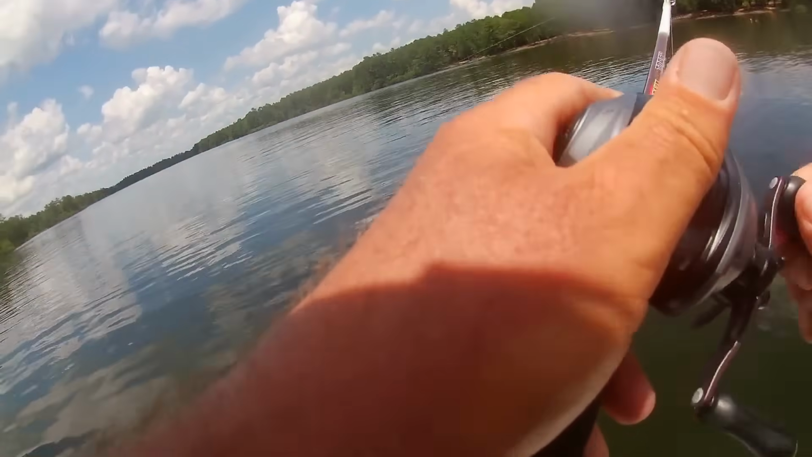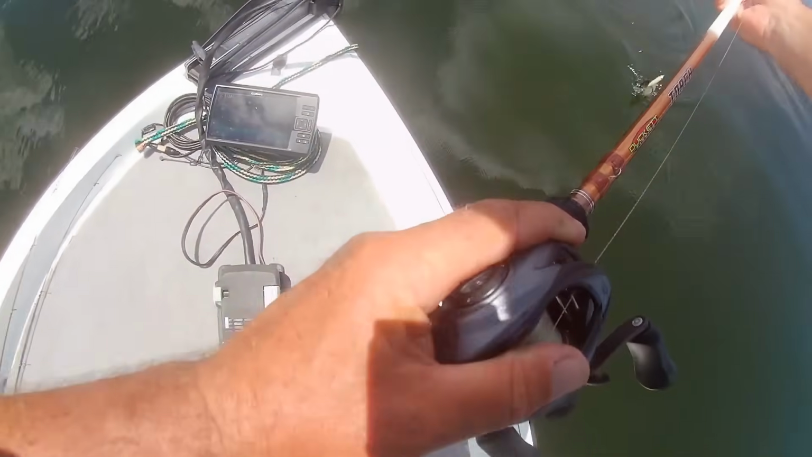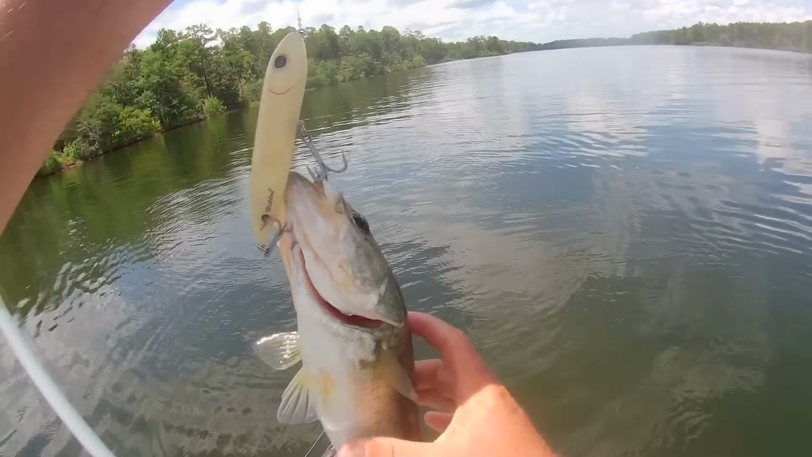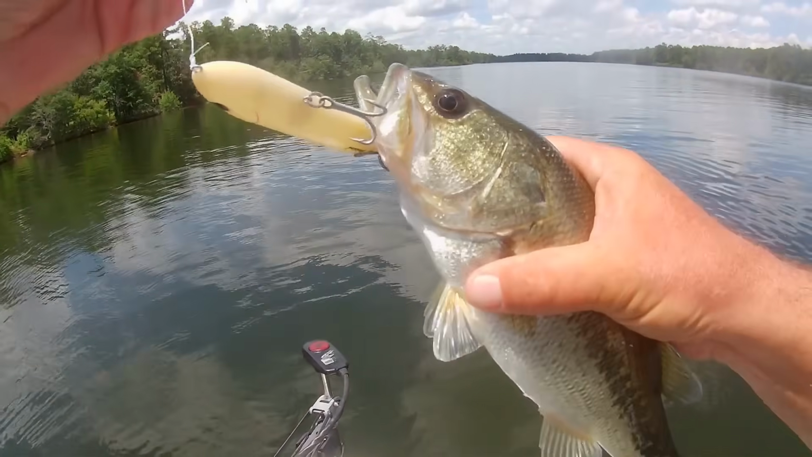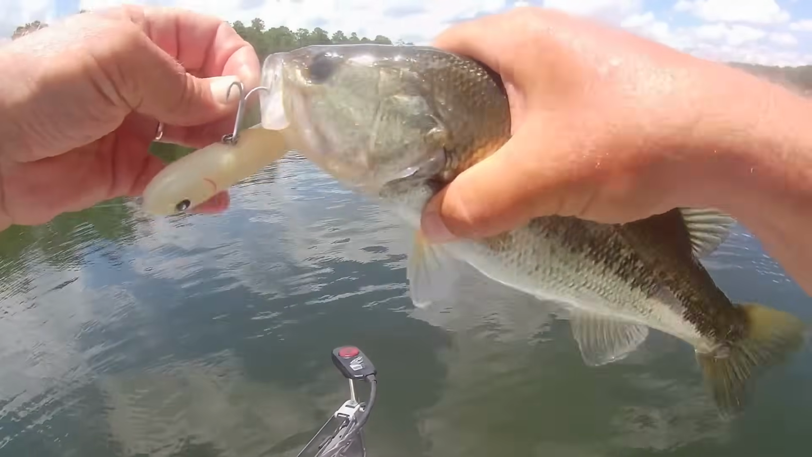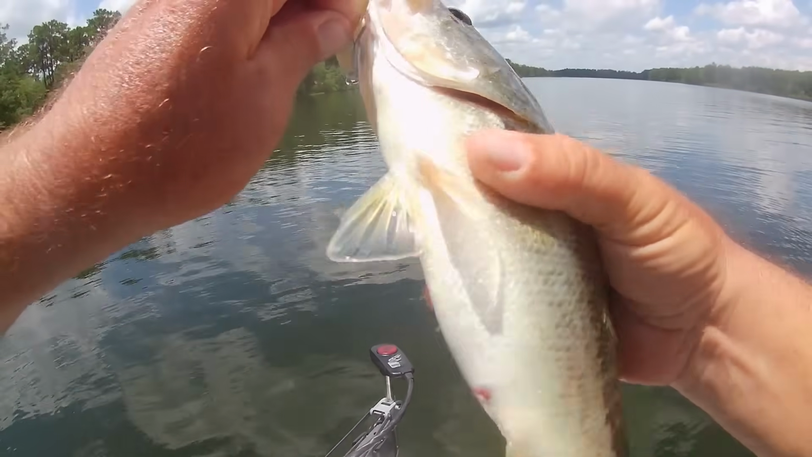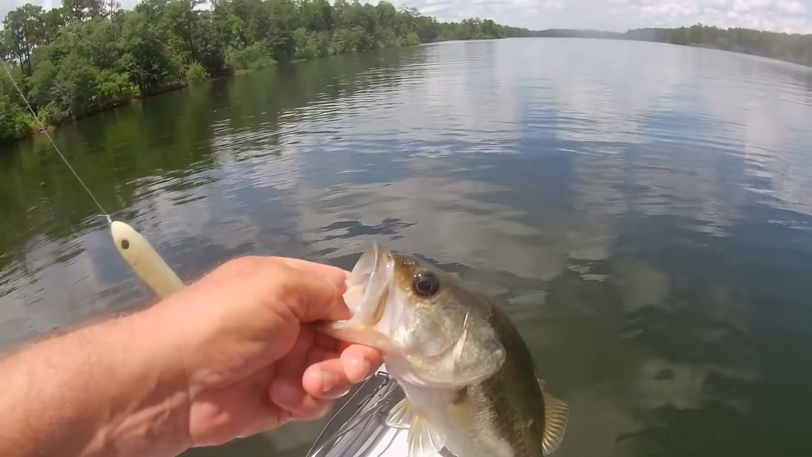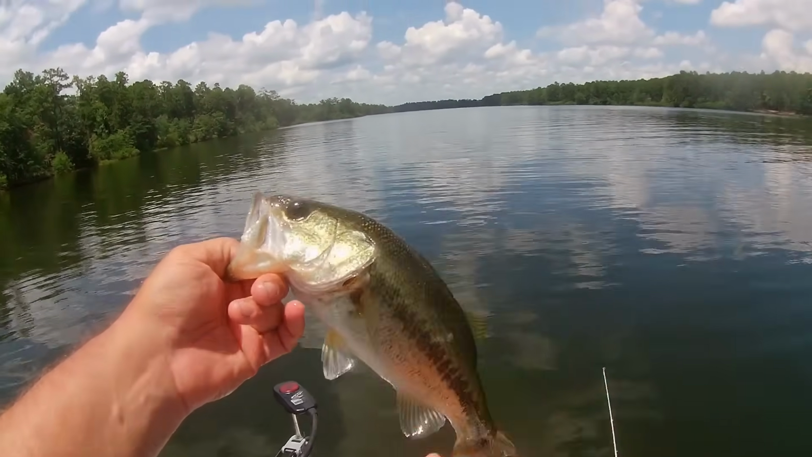Got him! All right. He came up and just smashed that spook. Look at that. That is a deep water fish right there. I'm going to have to be careful with him. He's full, but I might have to fizz him too. I might have to stick him in the live well until he gets right. We're going to see. Let's see how far he came up from. He's got a big old belly on him.